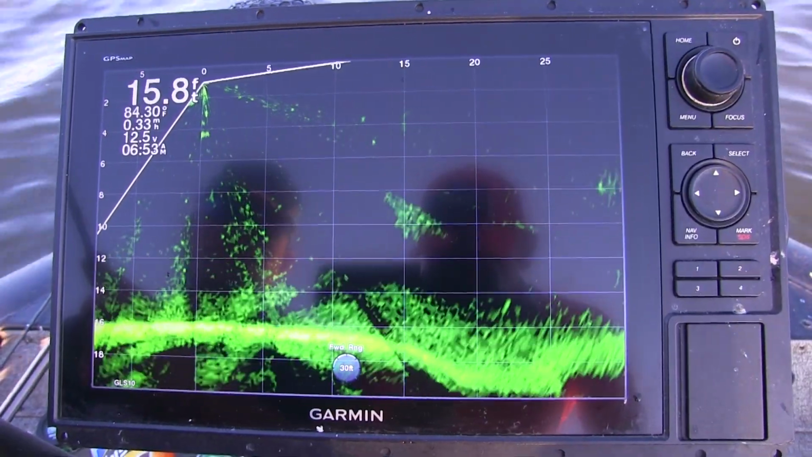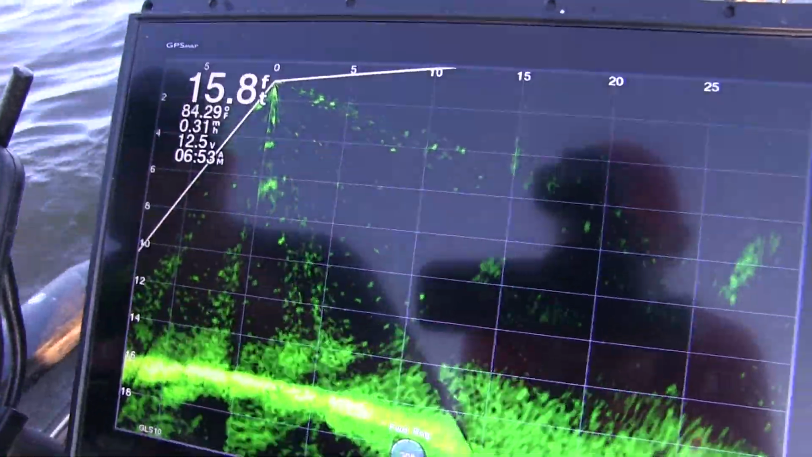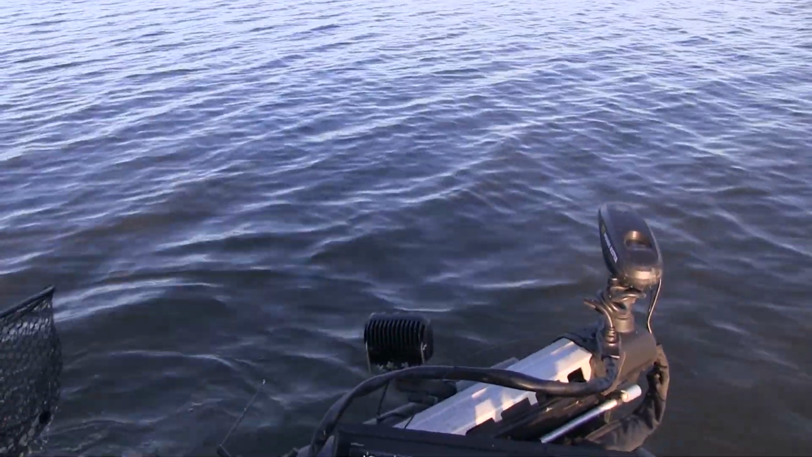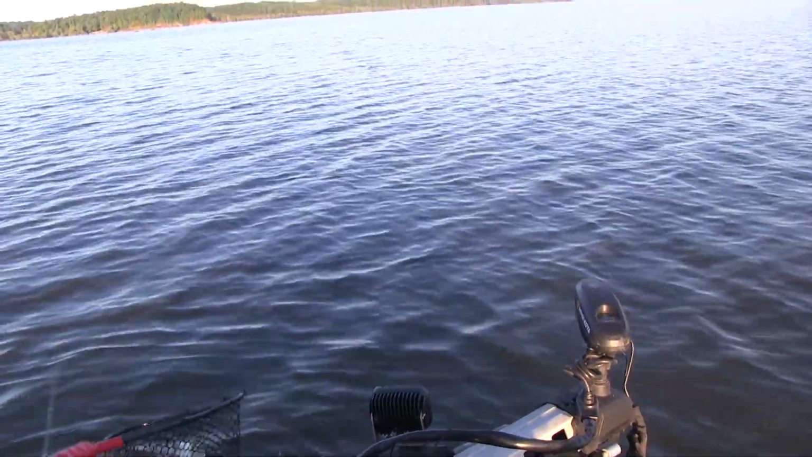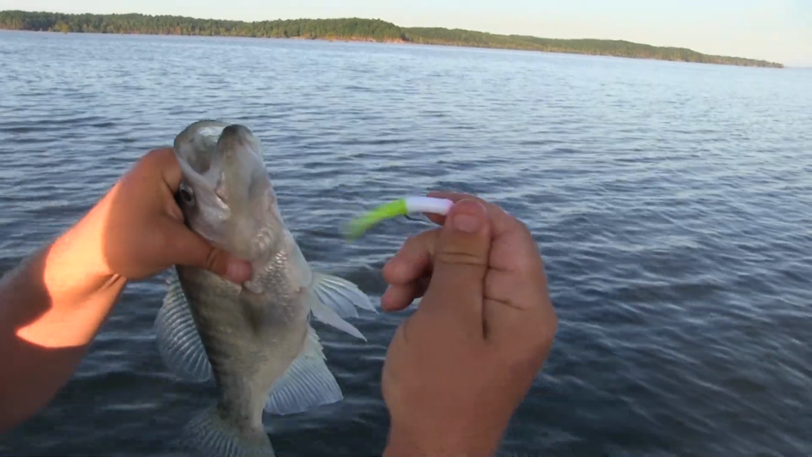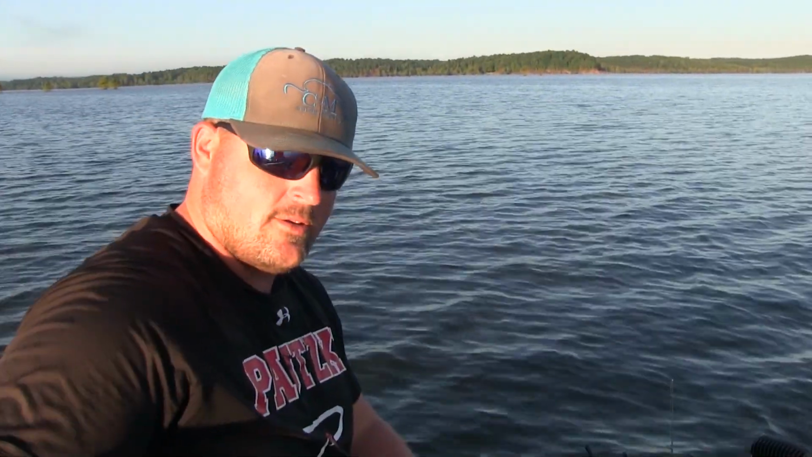You crushed that fireball. There he comes. Oh, he's coming up at it. I saw that. Watch, look at the screen. That's a big fish. Look at that slab there. Came right at it. Woo. Welcome to Grenada, Mississippi. Look at that old muddy water with the fireball. Good God Almighty.